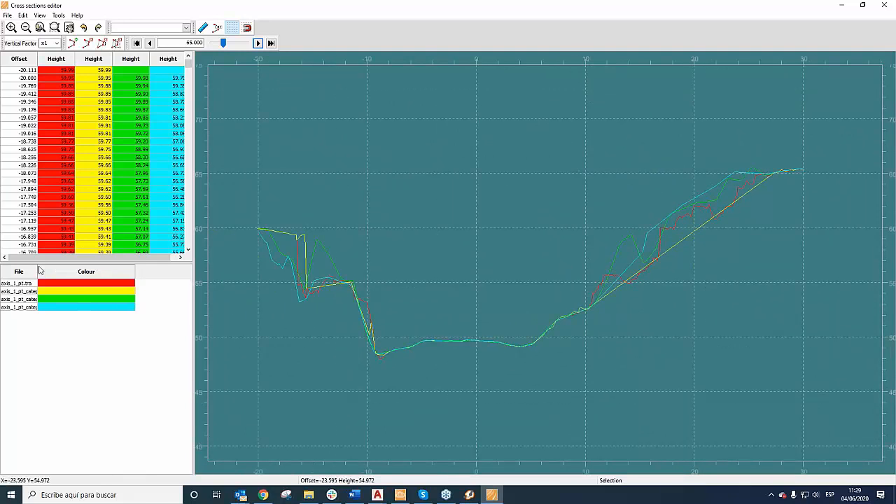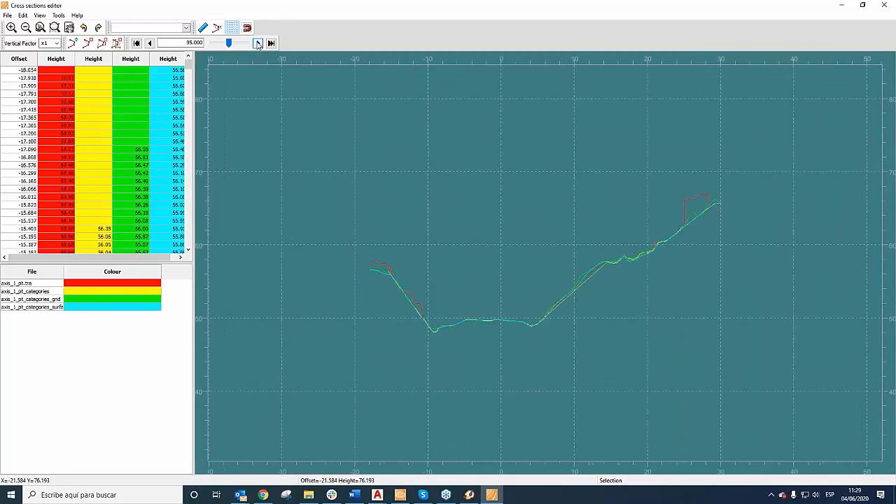In this case, I think the better solution is the blue color. It is the surface that we get from the surface by categories. But it needs to be edited first in MDT, for example.